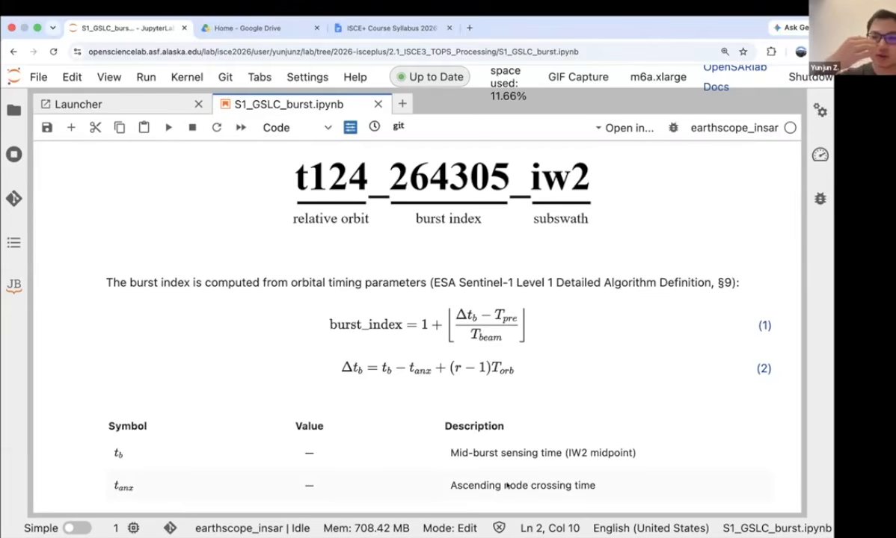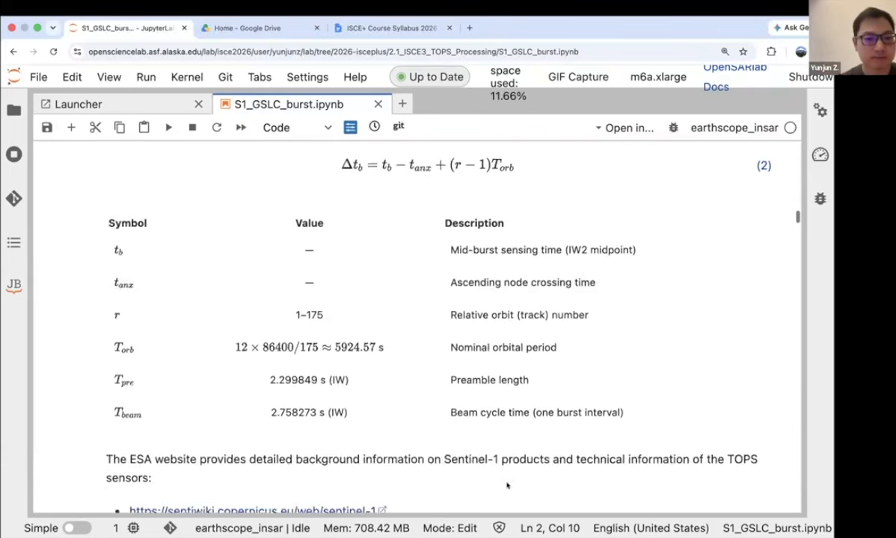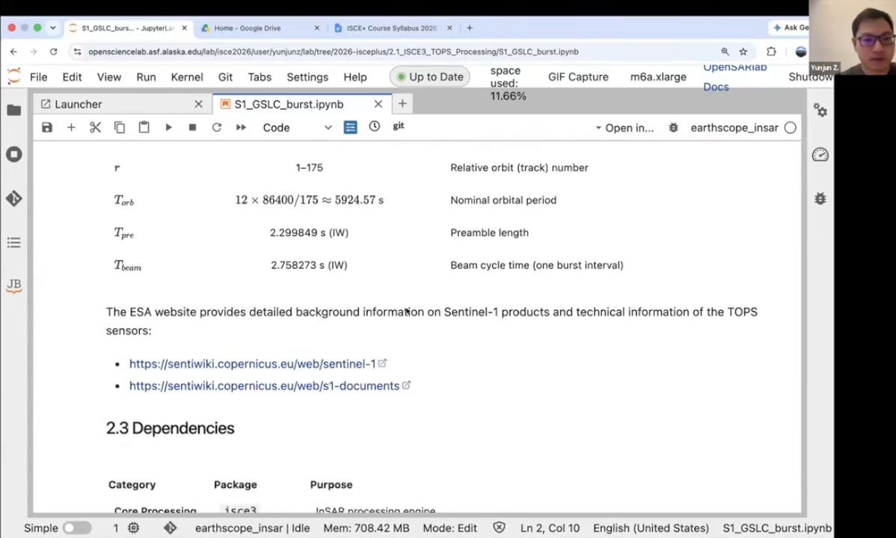That is the time when the satellite is moving from south to north across the equator. For more information, you can check the website on the Sentinel-1 products.